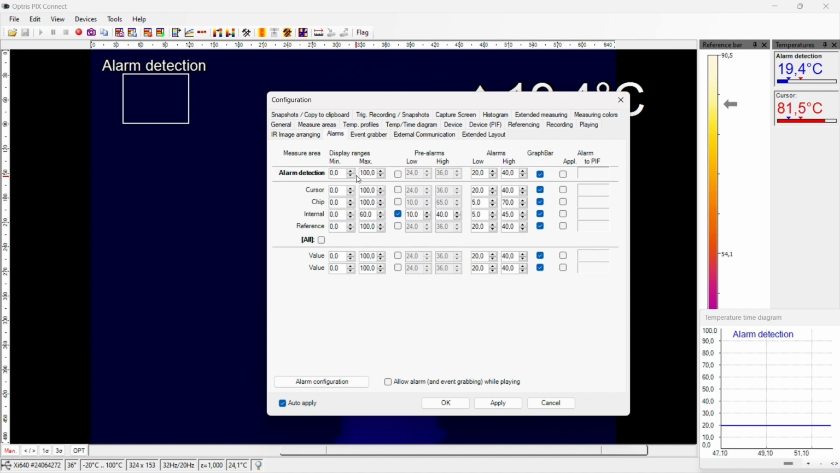In our example today, we will use the alarm high value to forward an alarm situation via the industrial process interface to the signal indication. Enter the high alarm value, for example 30 degrees C. If you want, you can show a colored graph bar in the digital temperature group on the screen. For this, activate the item Graph Bar.